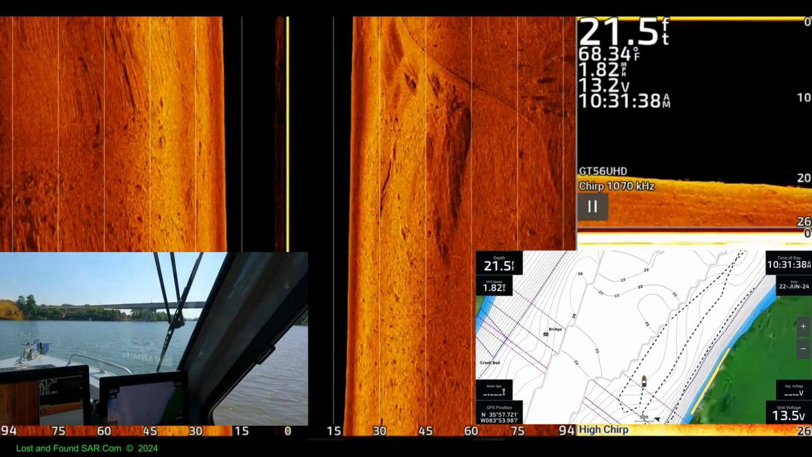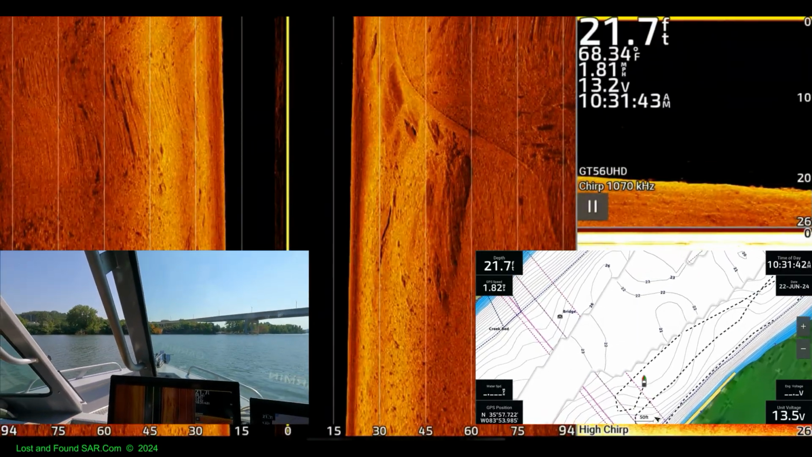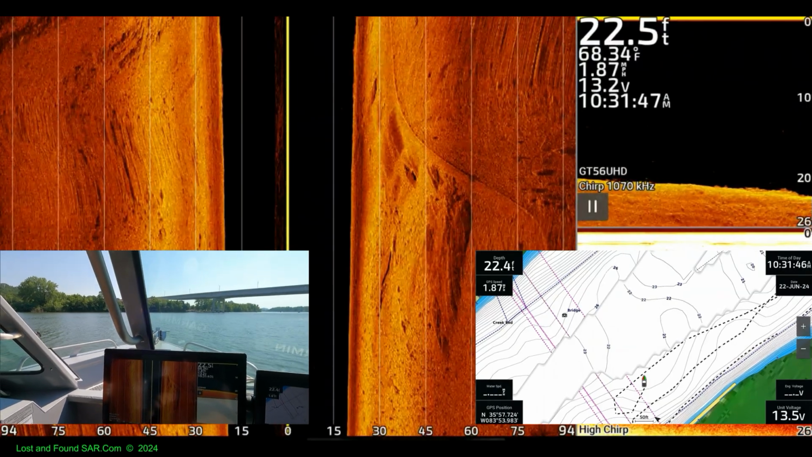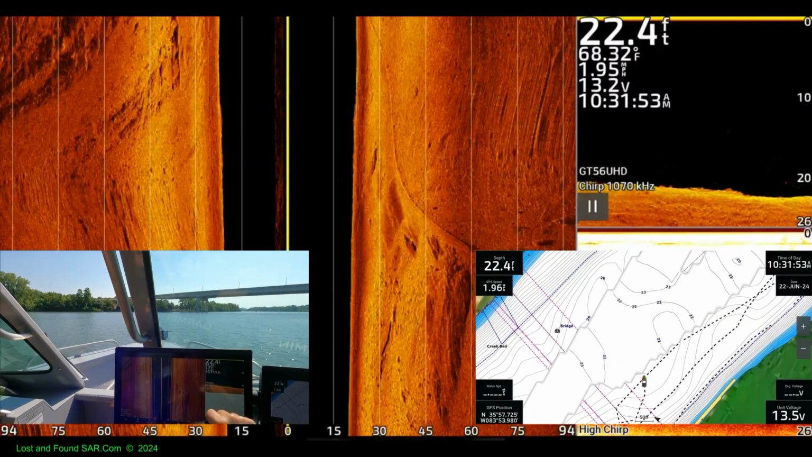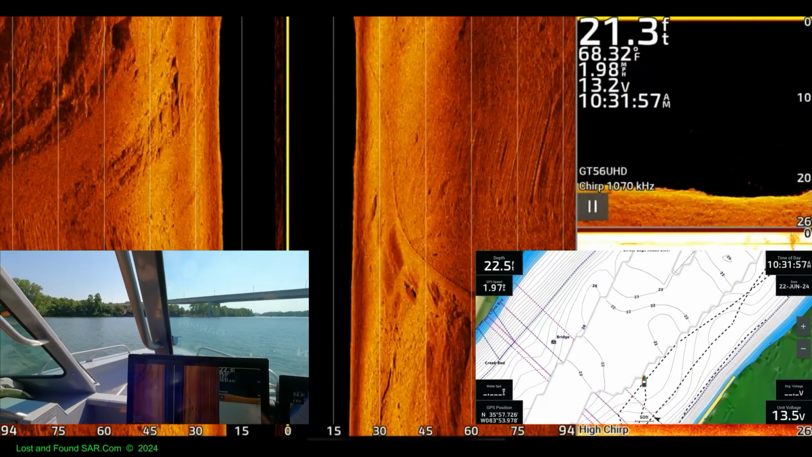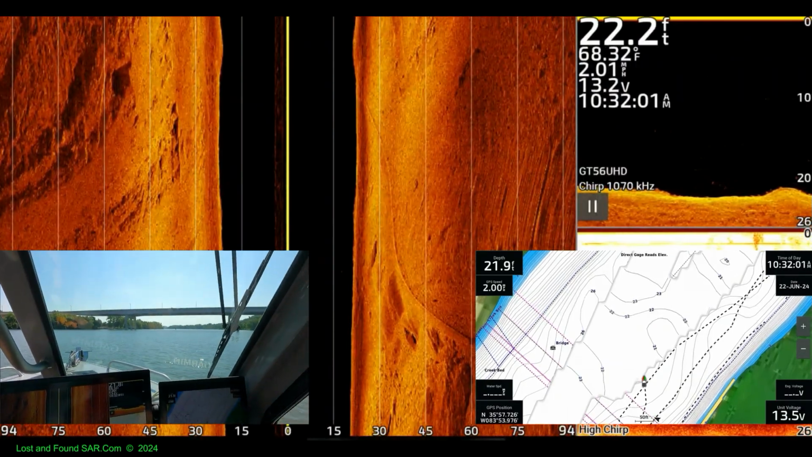Yep. Really good. Look at this big cable or ridge line right here. That's crazy looking. Look at that. Yeah, it's weird looking. It's like a huge pipe or cable that goes across the river.